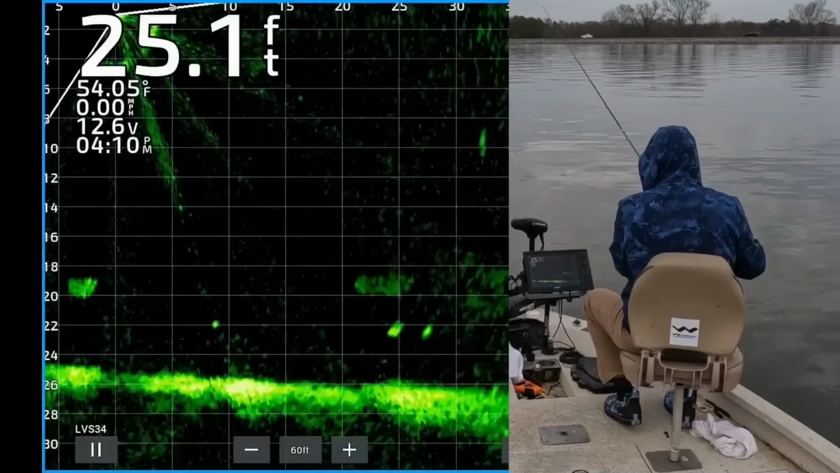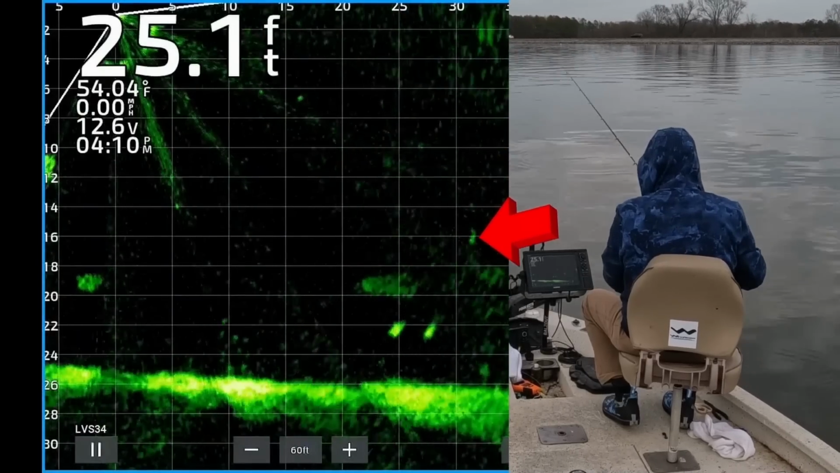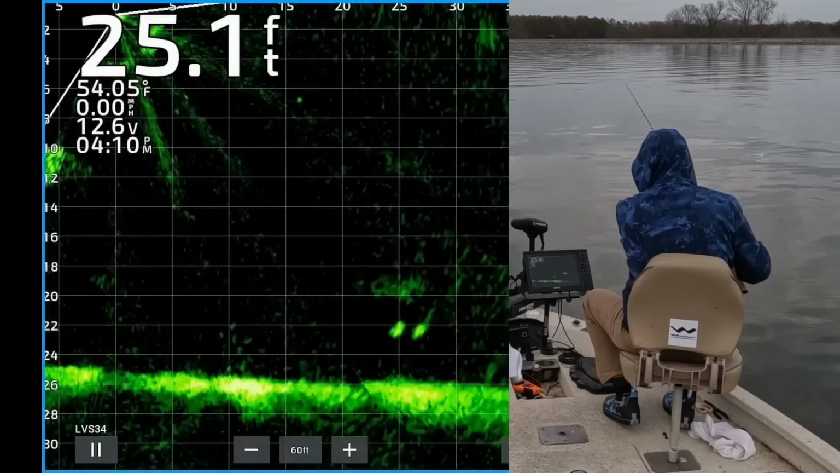All right, there's my jig and weight dropping down. There's a couple nice crappie about 25 feet from the boat, 22 feet deep.